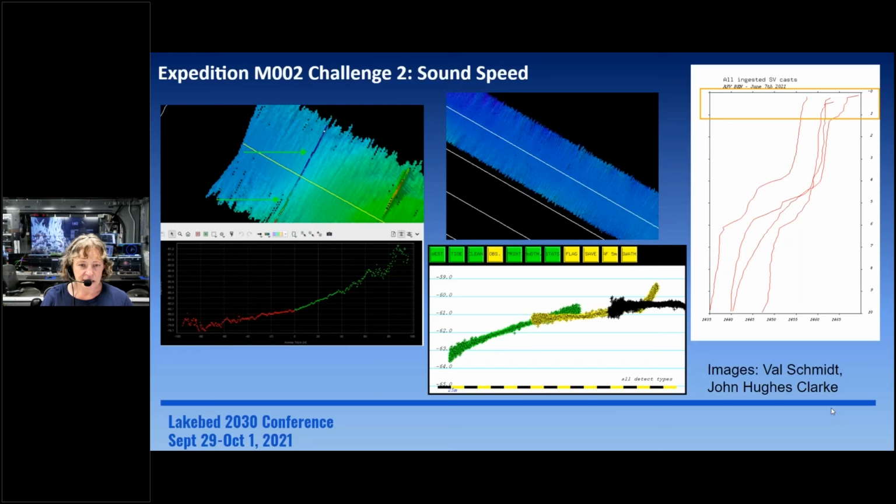So it was basically like we had to pull our swath in, which I'm sure if any of you do some mapping in not so perfect conditions, you've done that before. Just pulled your swath in so that you weren't getting so many artifacts in the outer edges. But it was really great support from John Hughes Clark to run that analysis so quickly and to make us feel better that we were doing the best we possibly could for that survey.